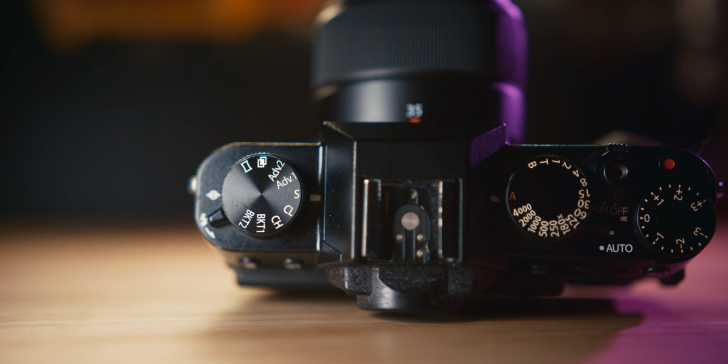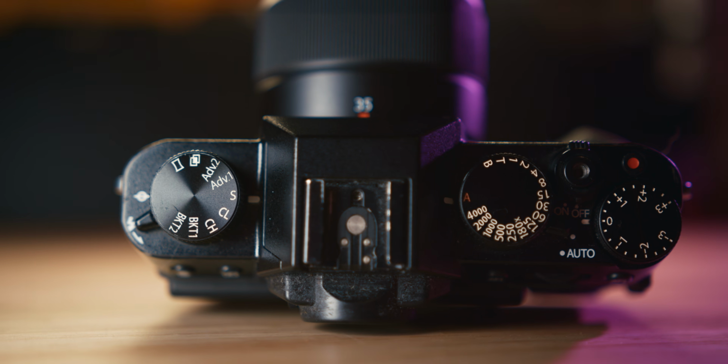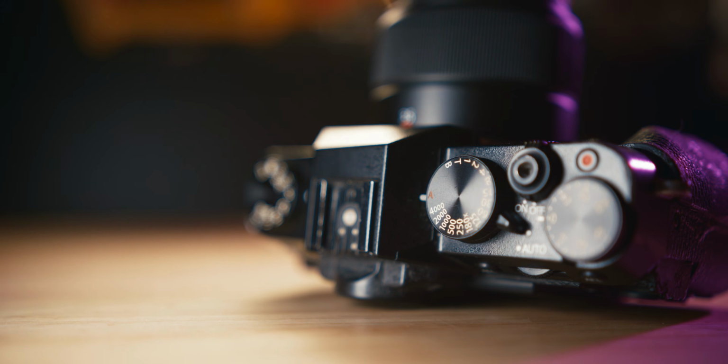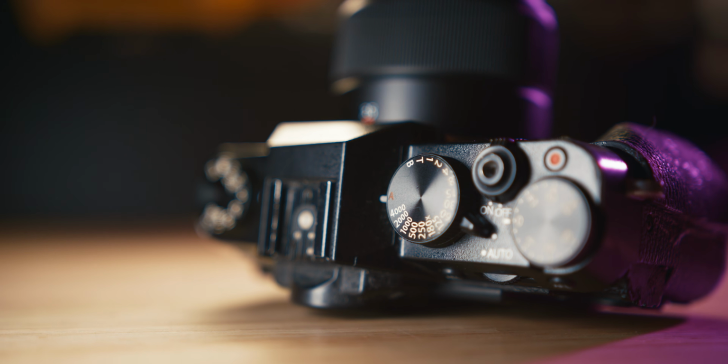Ignoring my outrageously relative measurements, the X-T10 does exactly what Fujifilm cameras do best: fit a buttload of physical controls on a tiny body. In general, you can't really go wrong with an X-T10, it's just a classic solid Fujifilm camera.